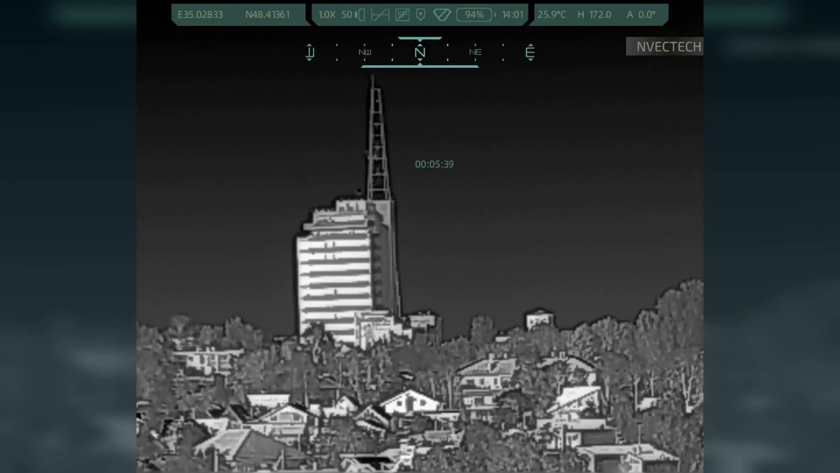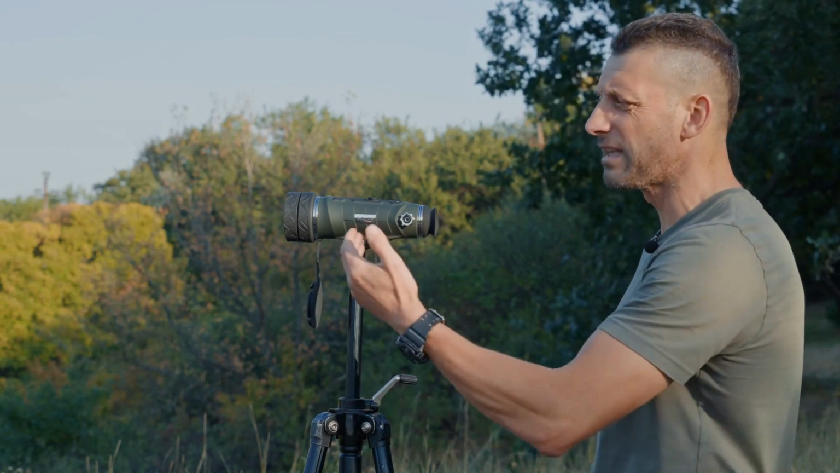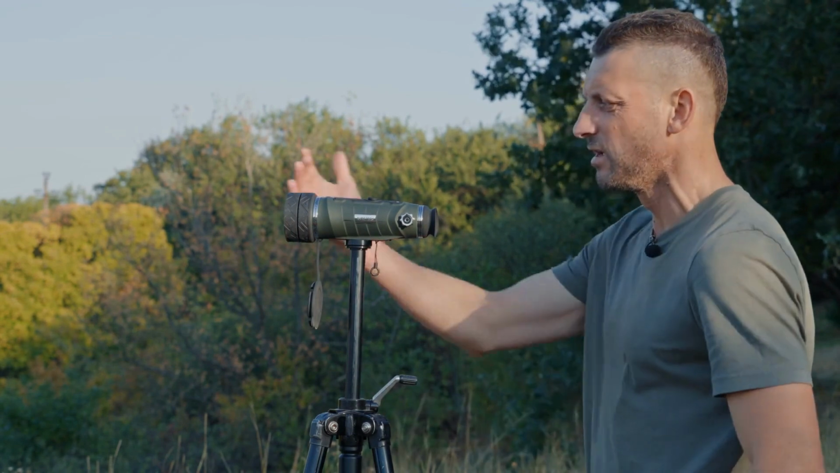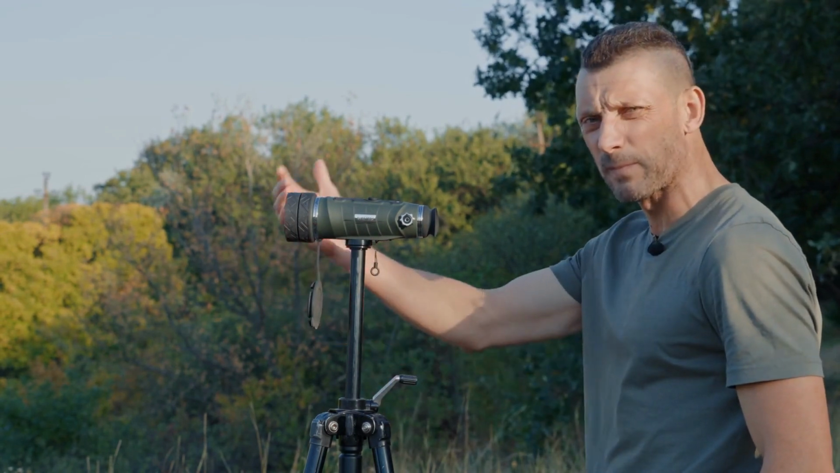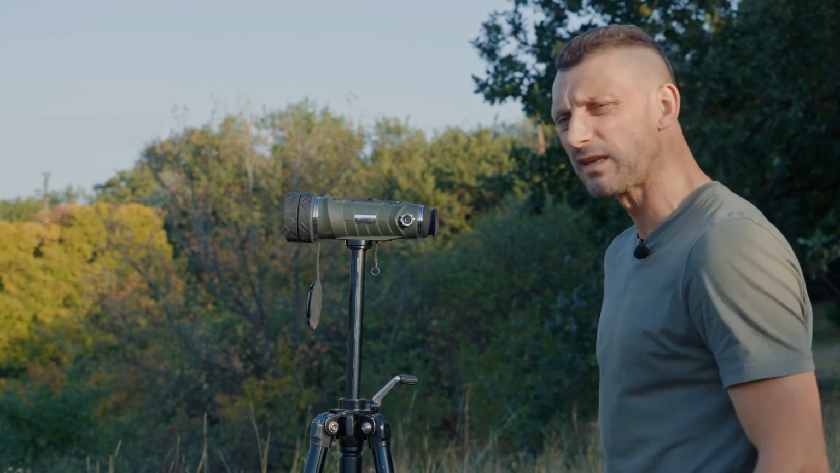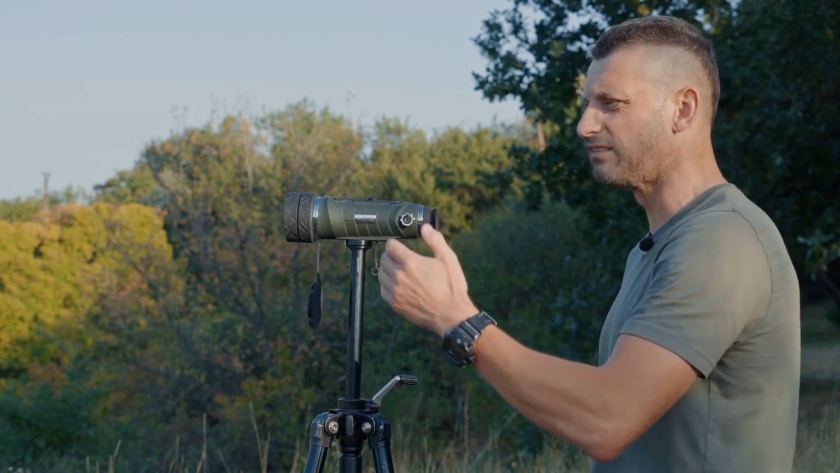Next, we see the number 50 and a drawn lens. This is nothing other than the diameter of the lens. The number 50 indicates that we have the Pro L50 monocular. And the drawn lens signifies that this is the lens diameter. Therefore, we have a thermal monocular with a lens diameter of 50. You may have 35, 25, or 19, meaning the lens diameter you will have will be indicated next to the lens.